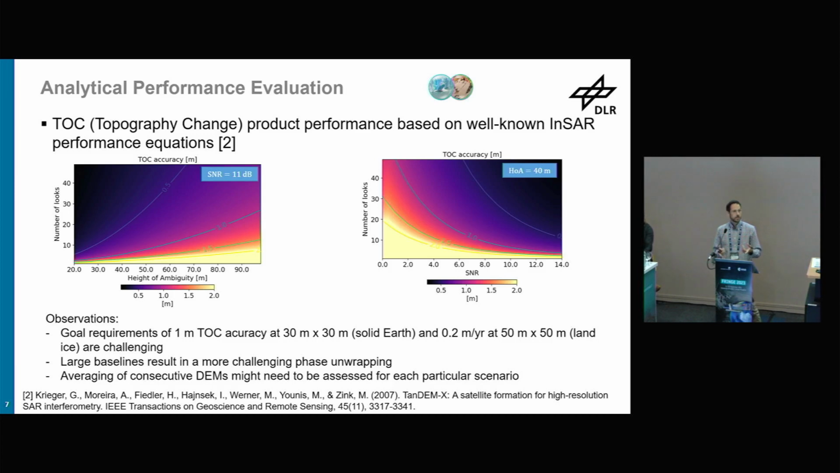Now I jump very fast to the topographic change, and I don't need to say too much because actually this is very well known, and there are these InSAR performance equations. I put this paper for reference. And I show 2 plots of the topographic change accuracy. This is basically the difference of 2 digital elevation models.